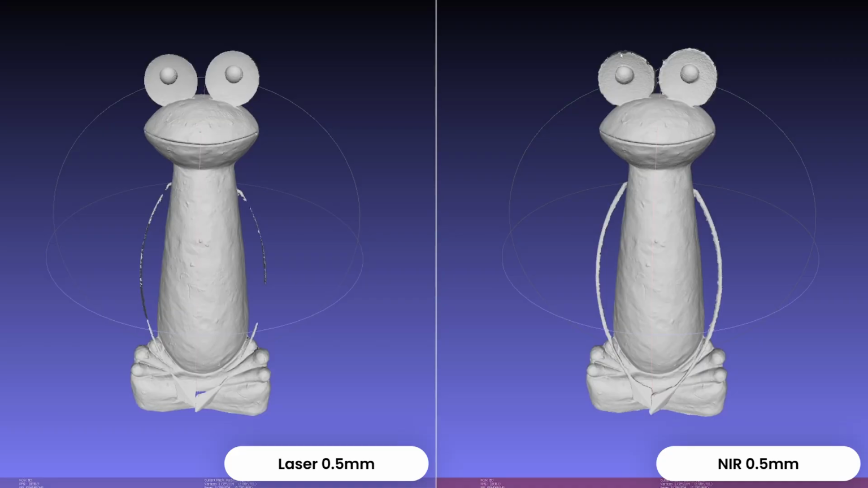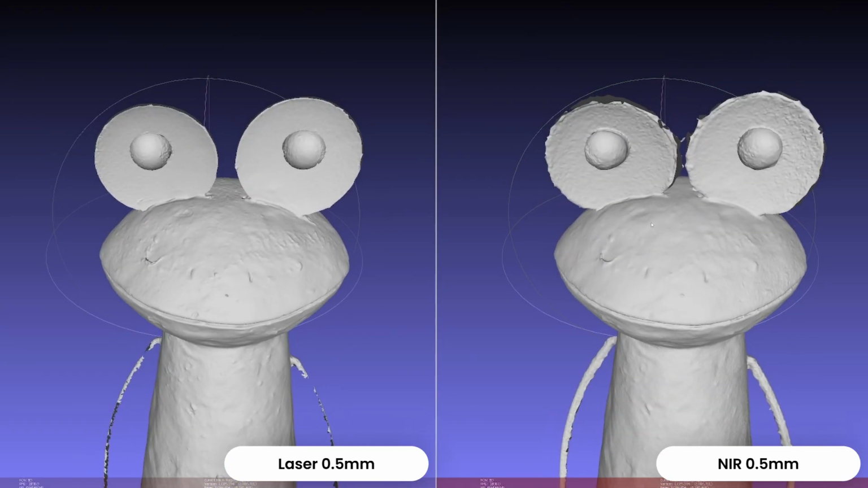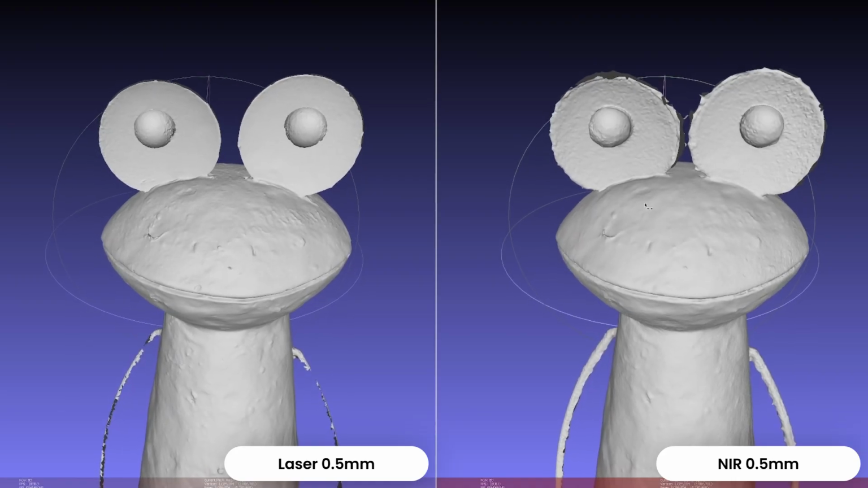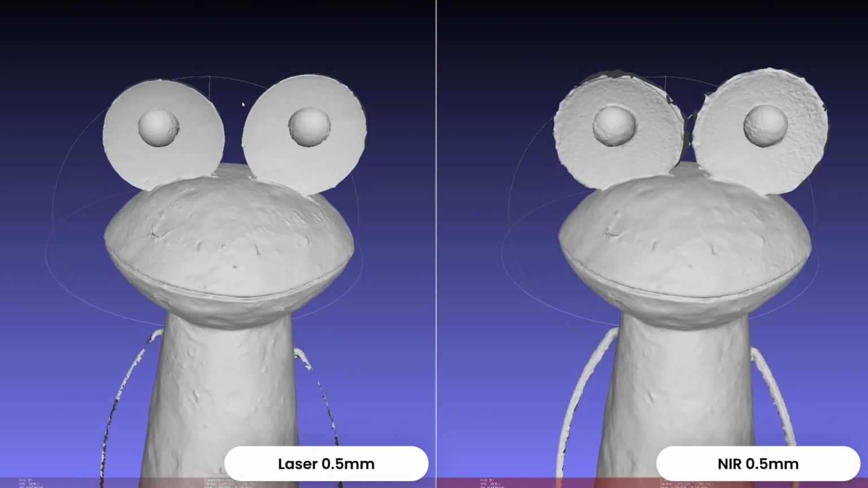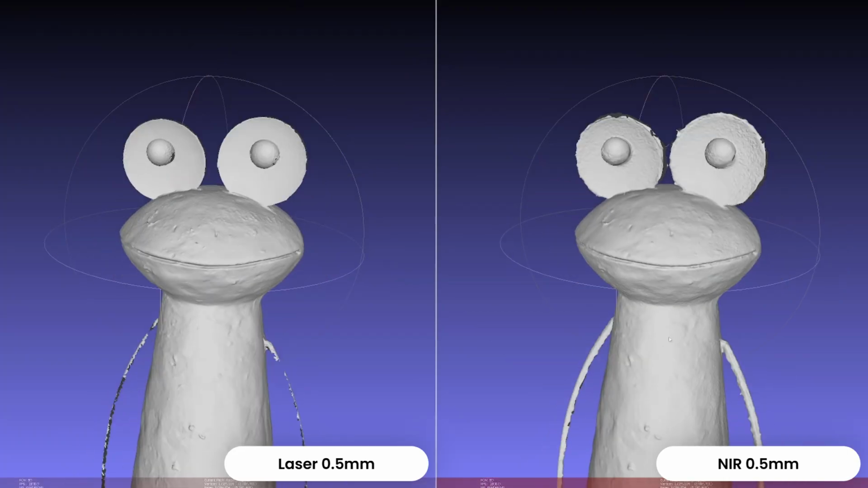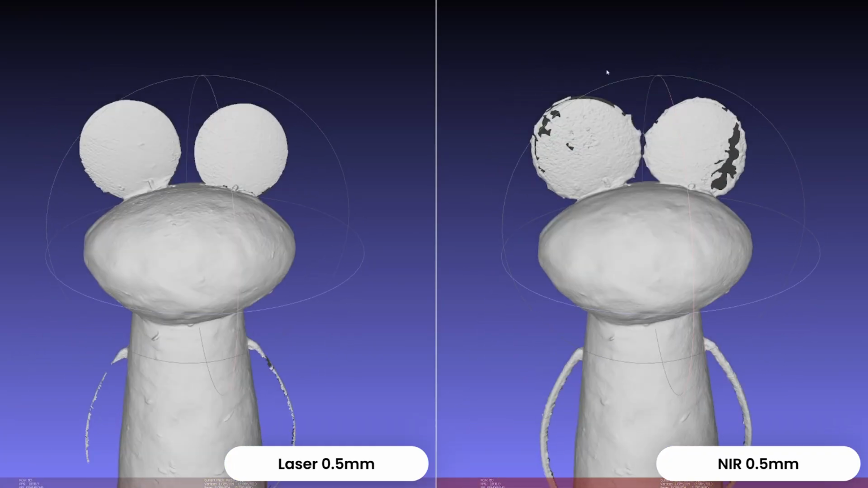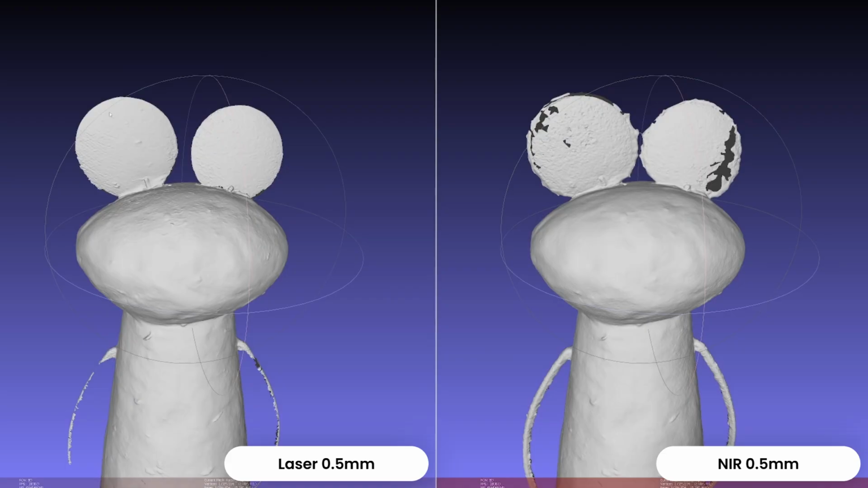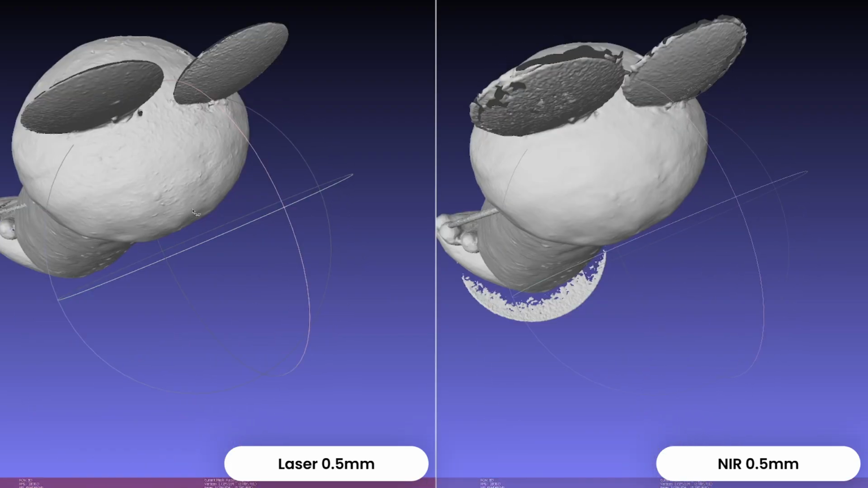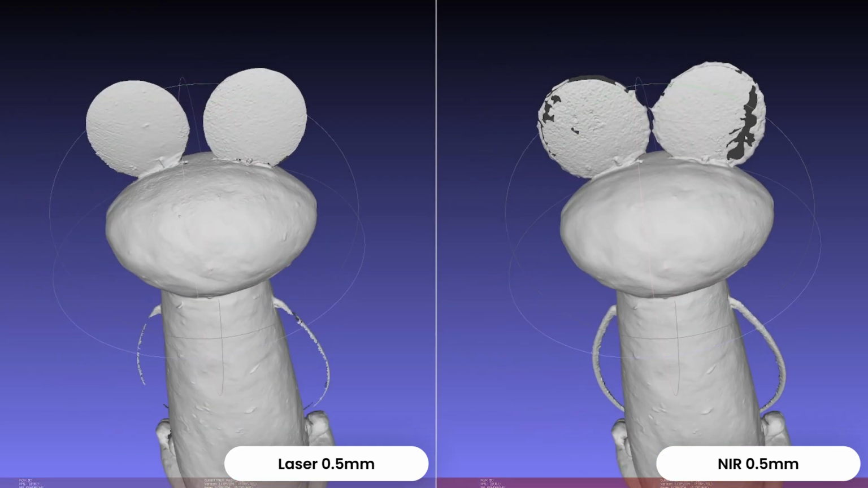So maybe let's dig a bit deeper into the scan. If you look at the eyes, I guess it is quite apparent that the laser mode captured them way more clearly, whereas in the infrared mode they look a bit phased out, I would say. This result can also be seen from the back. The laser mode managed to capture this thin sheet metal quite well, whereas in the infrared mode it struggled.